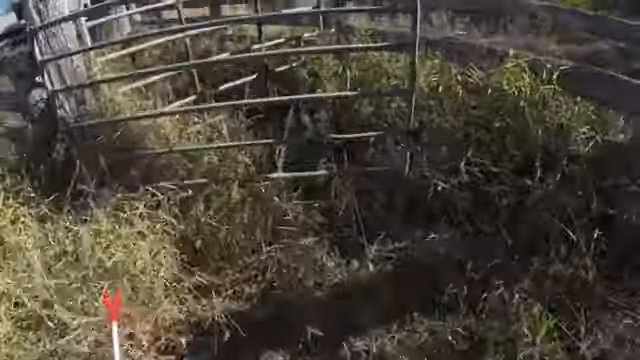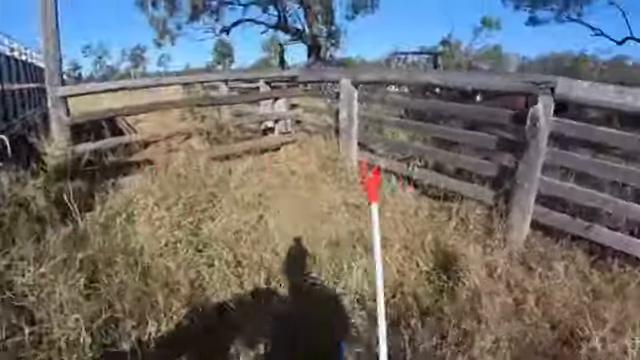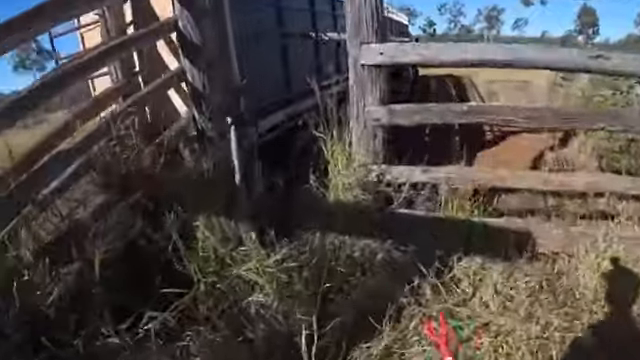A little gate prop. I'll lock them in there while I go and sort out some gates up further. Just want to leave them all on the dam because they've got no water in the yards here.